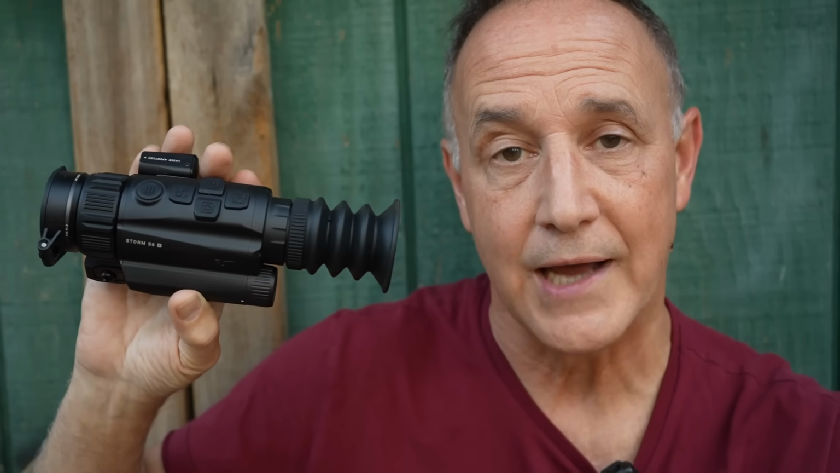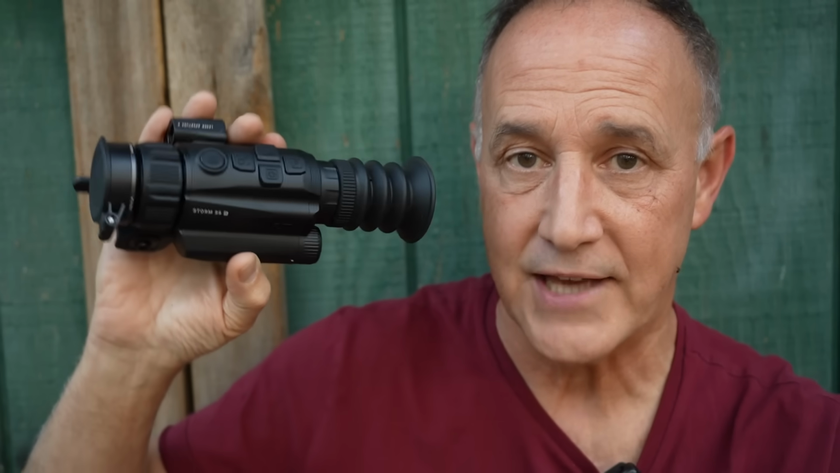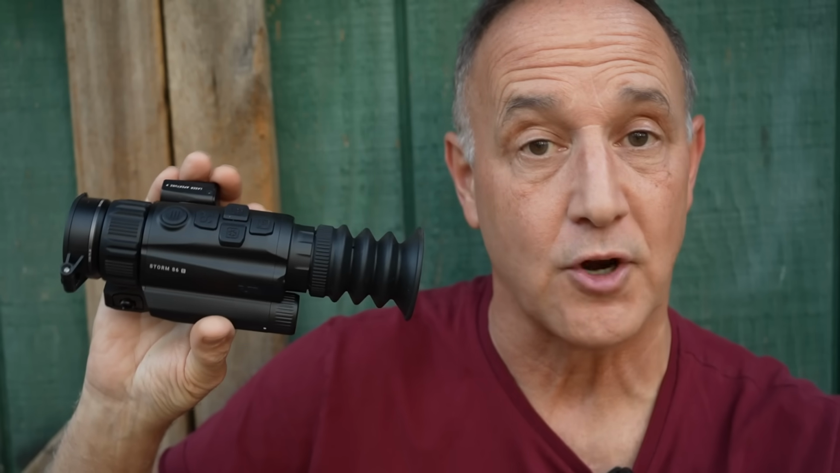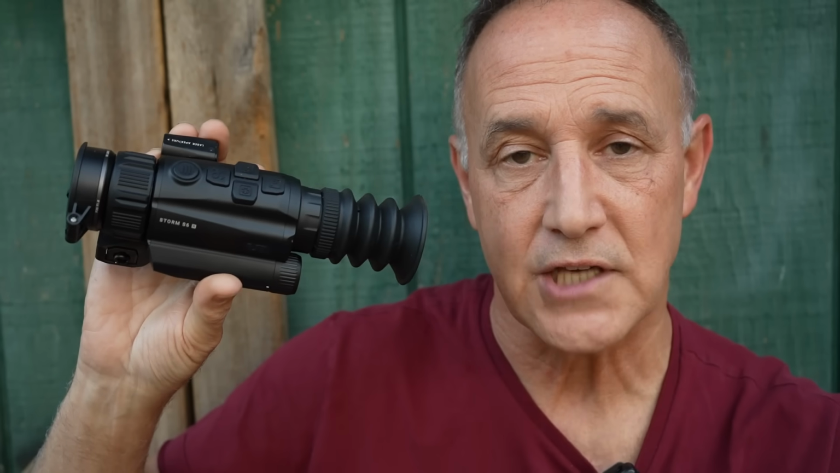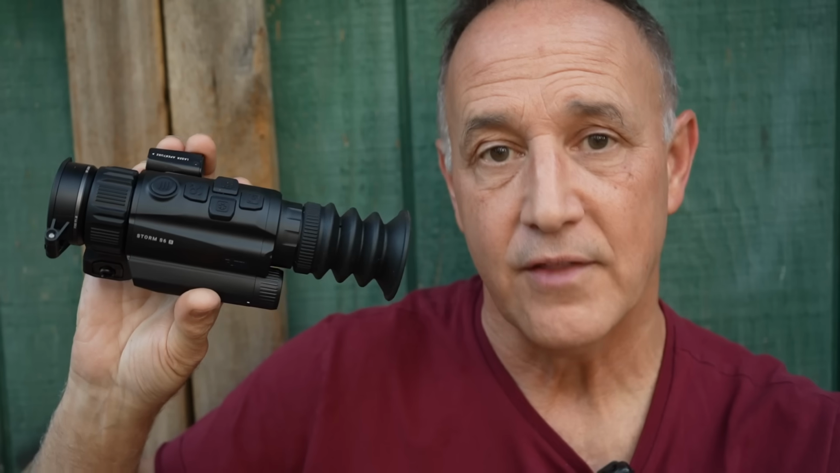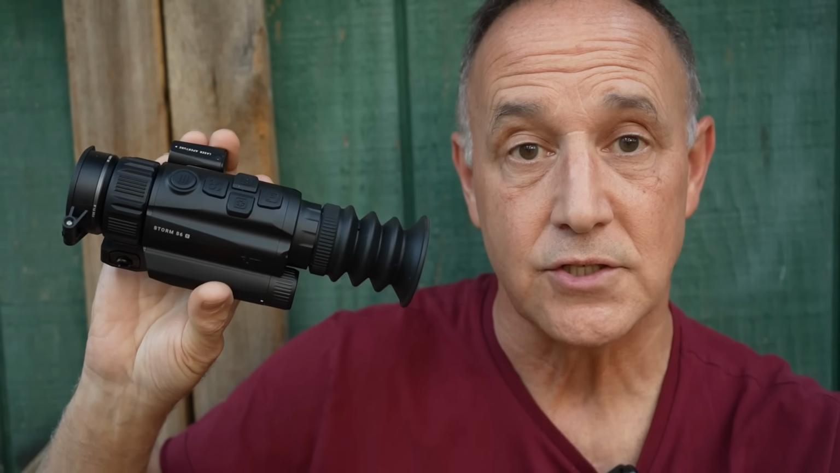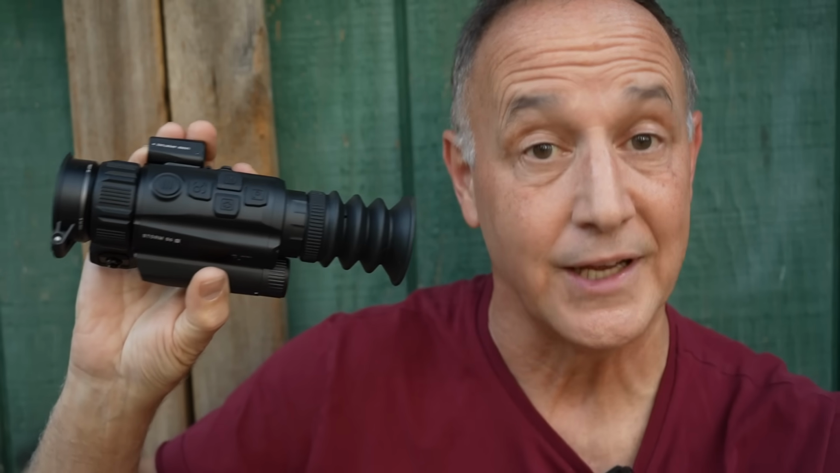Guys, if you're looking for a high quality thermal scope that's very adaptable, whether it's on your rifle, as a binocular, for hunting, for surveillance, again, for home defense, this makes a great option. There are so many cool features, and it's just that cool size that doesn't weigh too much on your rifle, which a lot of thermals do. So check out the Rix Optics Storm and their other line of thermal scopes. They have a number of different options to fit your price range. But if you want something top-notch, the Storm S6R is really excellent.